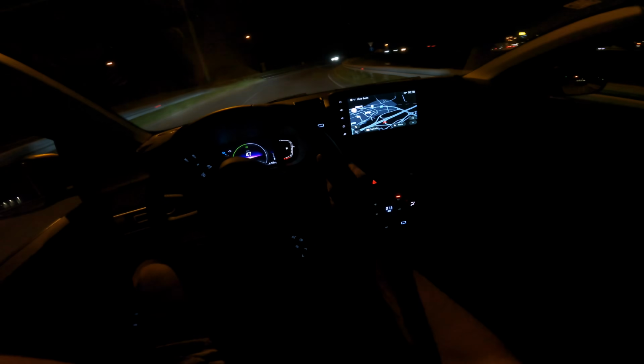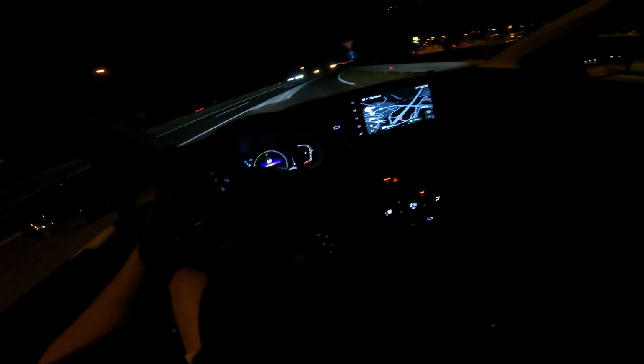Okay, I'll punch it here just to see, there's traffic. Okay, flooring it. There's a gap here, 116.